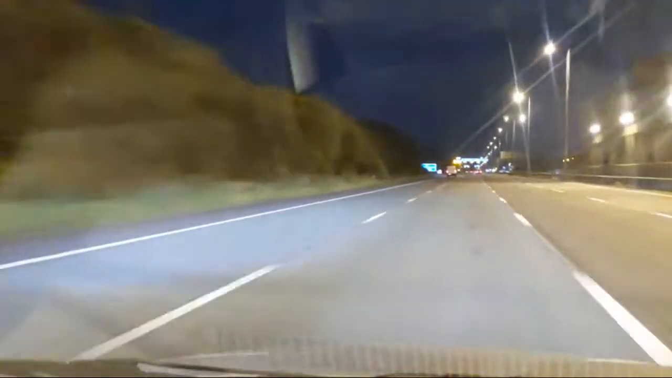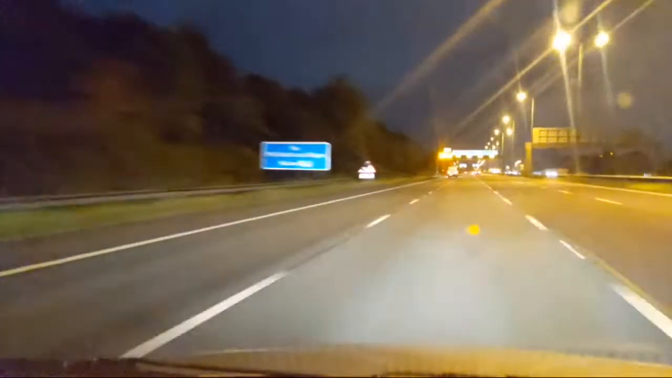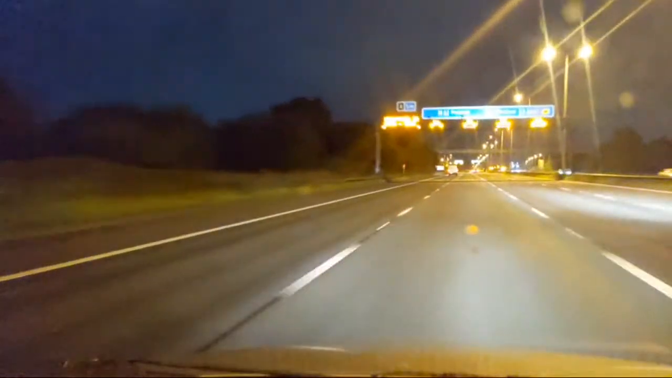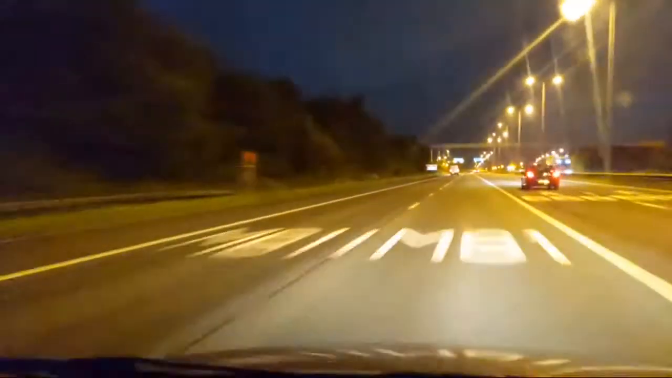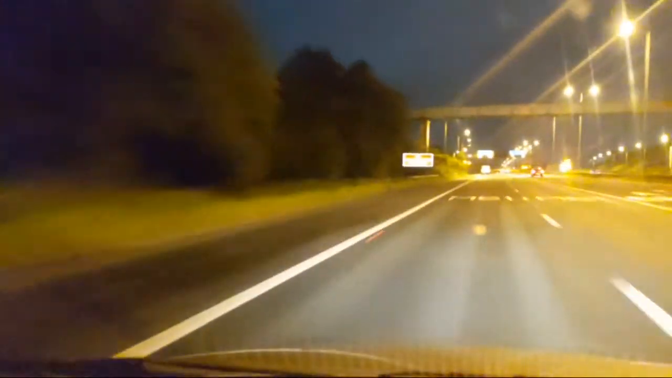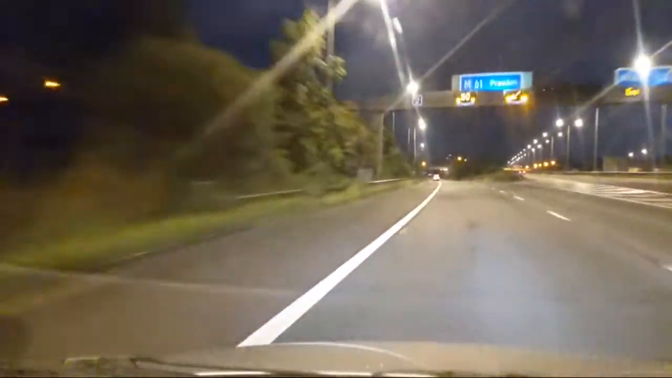Oh, we've got a problem ahead. Workforce in road. Slow down to 50. Okay, foot off the accelerator. Pull across. Don't get out of that lane. We're already out of it. Still 50. Just coming down to 50 now.